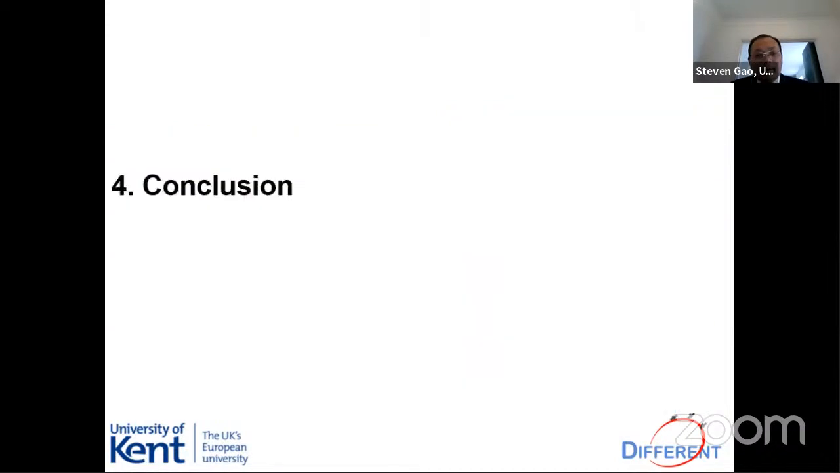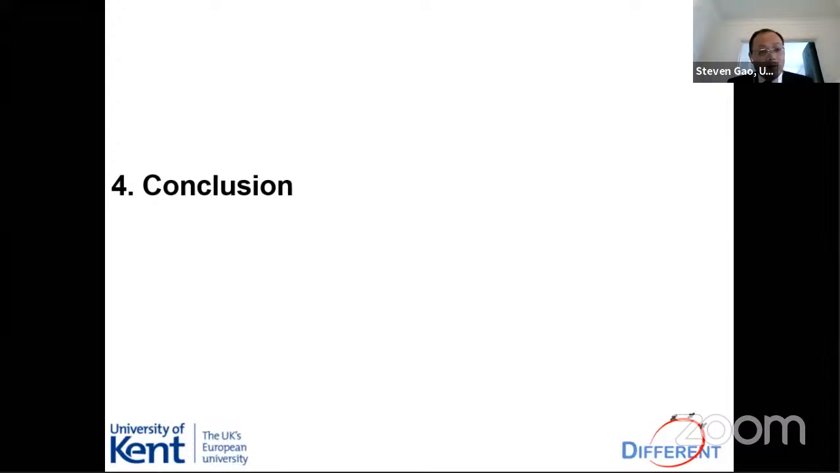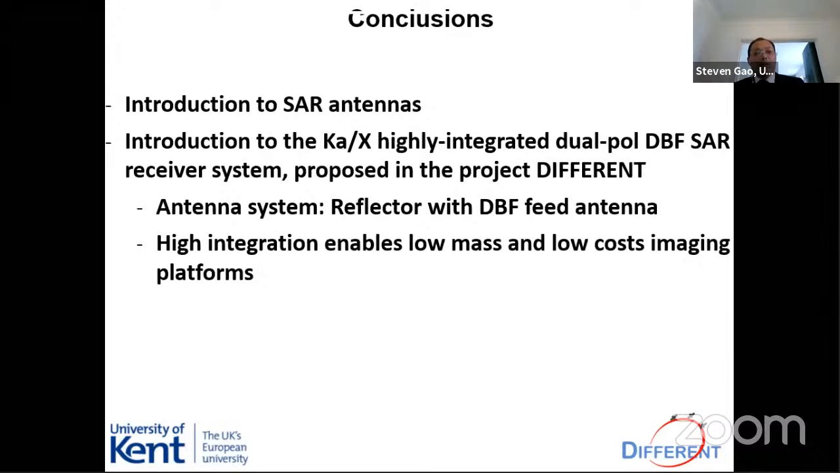So I'll just wrap up quickly. Today we briefly introduced the sound antennas, then briefly introduced the dual band KX, highly integrated dual polarized digital beamforming SAR system in a project.